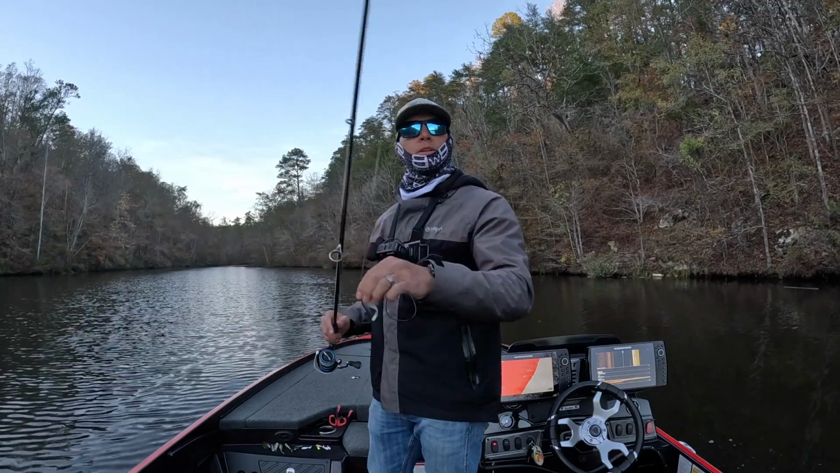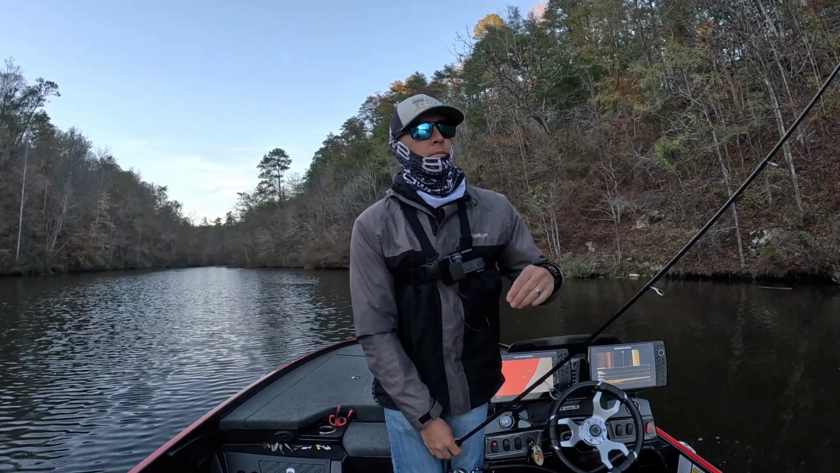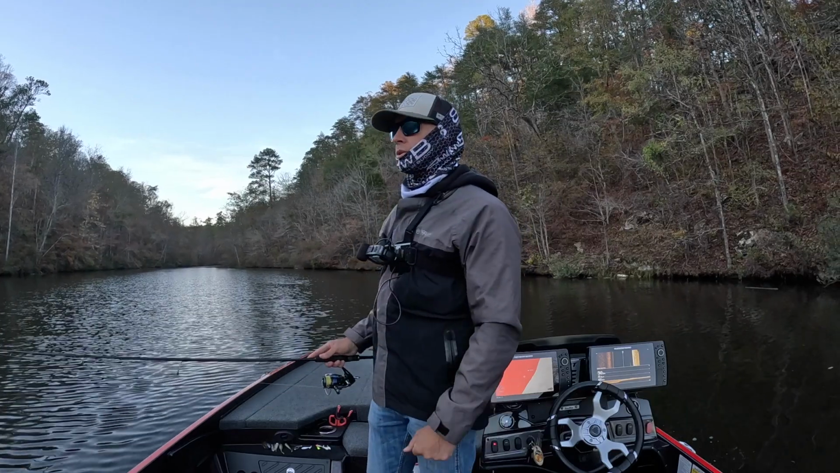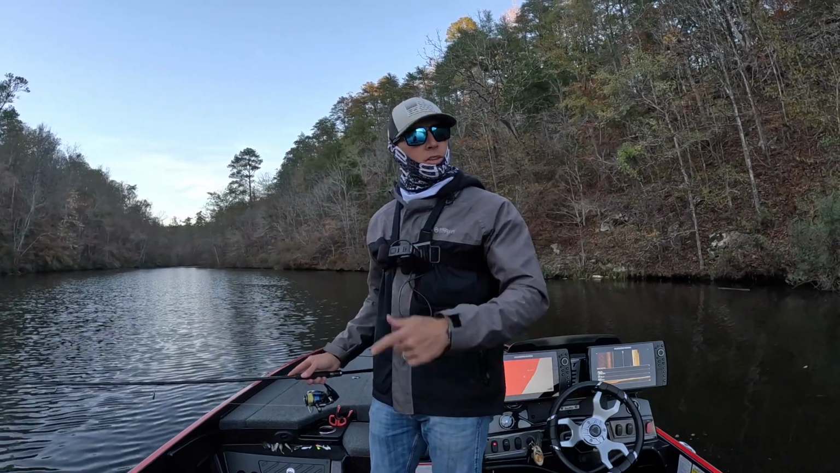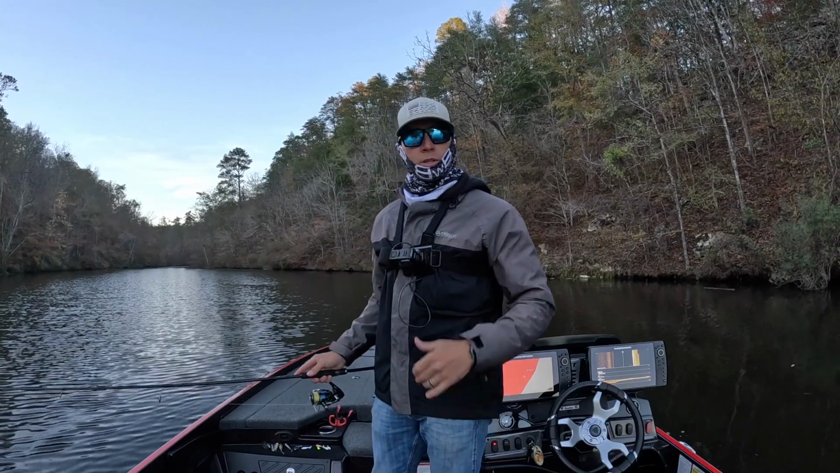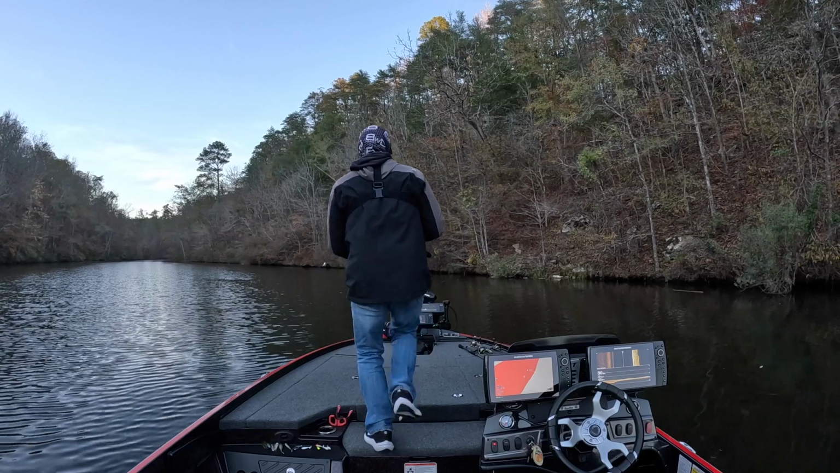We hooked into a pretty good spotted bass earlier. He got off at the boat. But we found a new piece of structure, which is always cool when you come out to your favorite body of water. You find a new location, you see fish on it, just like we did right there. It's always good. Mark it, come back and fish it. See if we can get another one real quick.